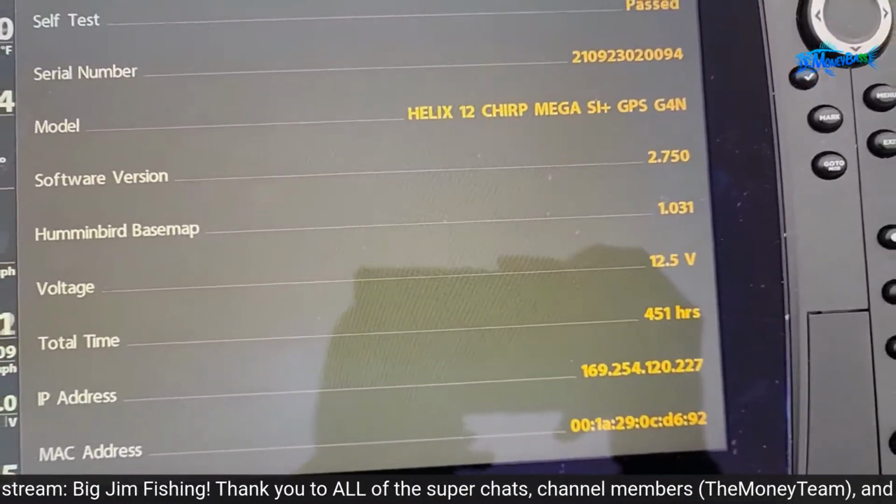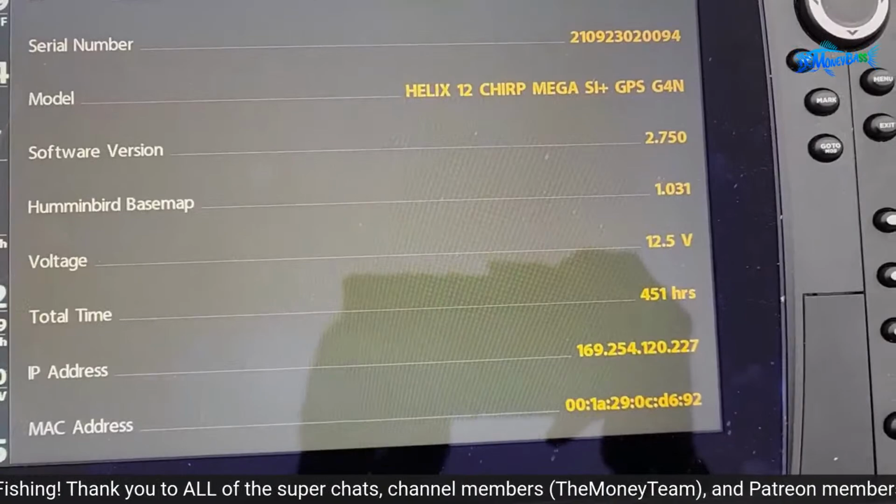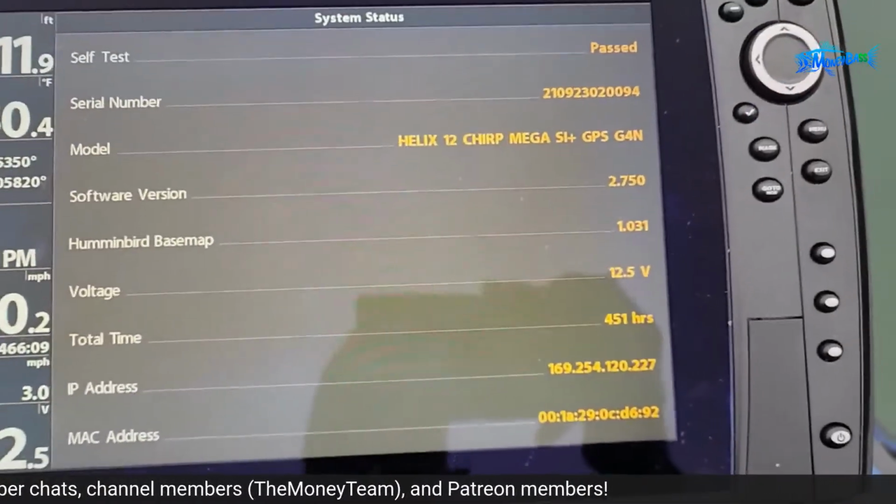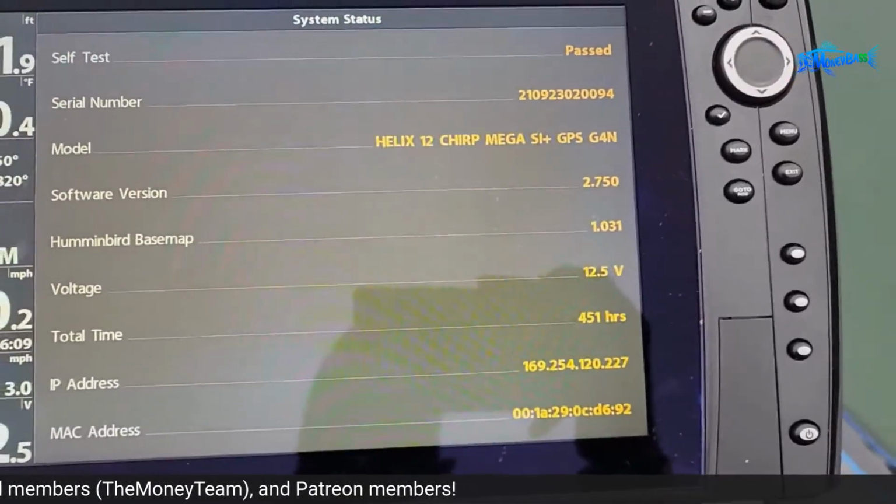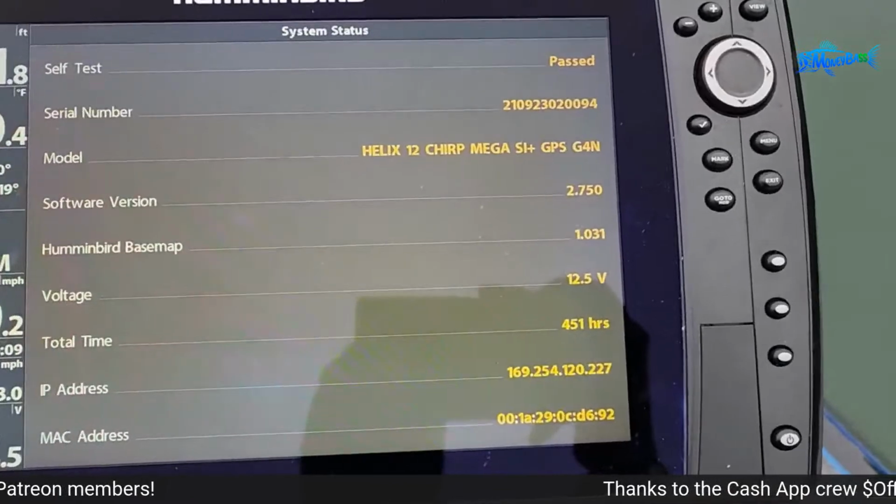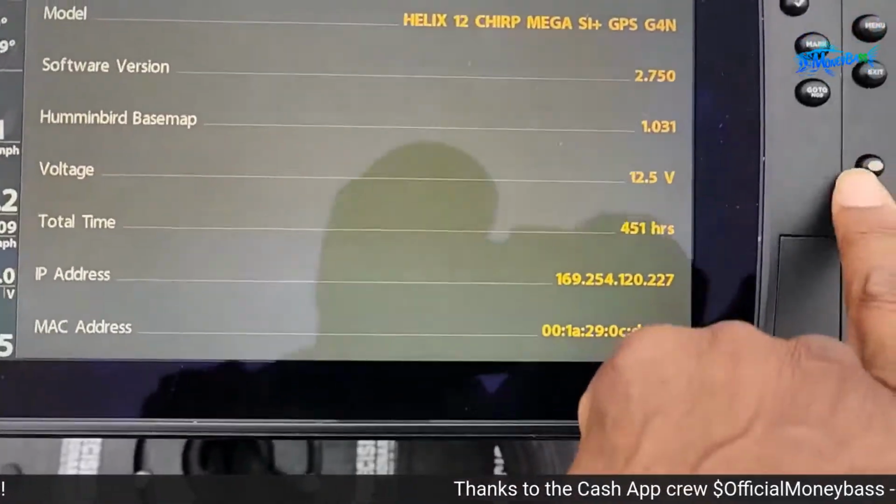I do not know if it will make a big difference whether it is on 2.75 or 2.76, but I always like to follow the instructions to avoid having to come back and explain why I did not do something that the instructions say. All right, so there we go. We have that on 2.75.